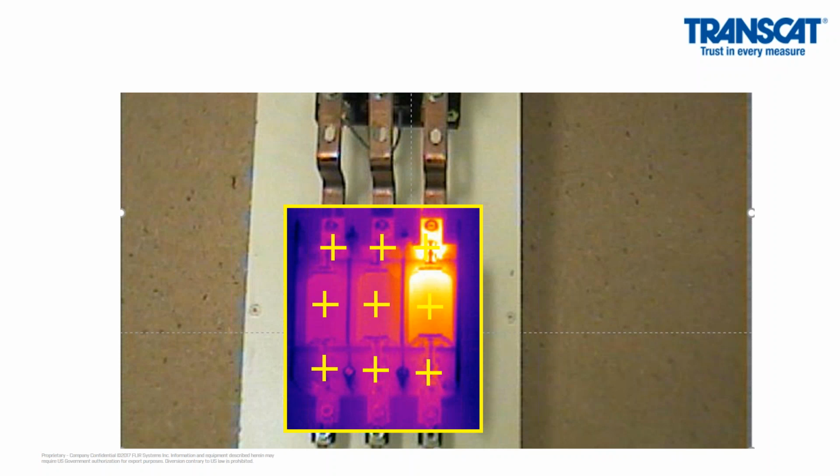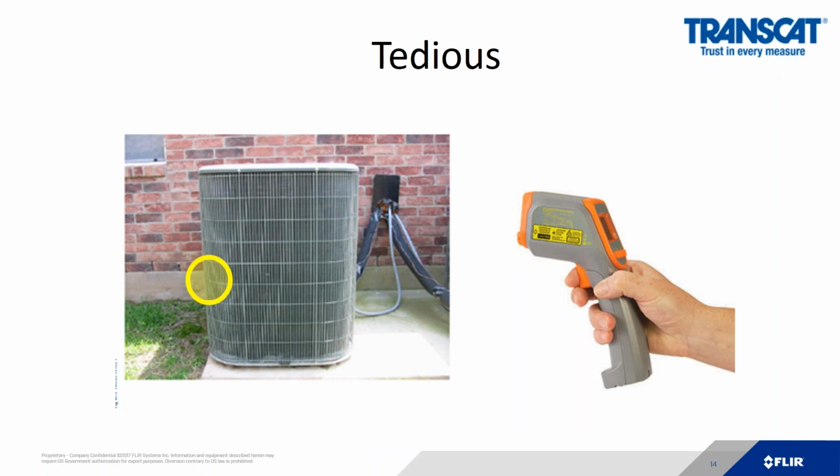With a thermal camera, on the other hand, a picture's worth 1,000 words. I clearly see, in this case, C phase is warmer than A and B. So from that instant, I would then take more additional information that the camera can provide me. We can easily see not only the temperature of the 2 points, but also the delta that we would have here is roughly 18 degrees. There are many building applications that we will get to later on in the presentation.